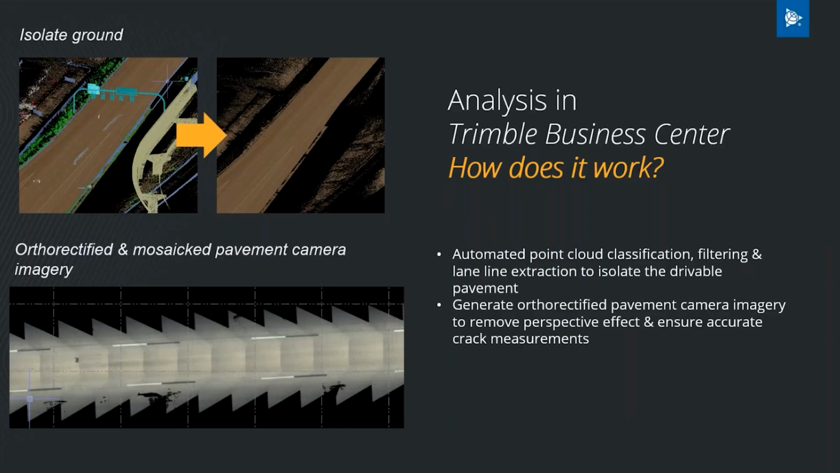Just select the trajectory that you would like to use for lane line extraction, and we will automatically generate striping of design accuracy based on the input data. And we can classify the striping as well. And another important part of this workflow is the